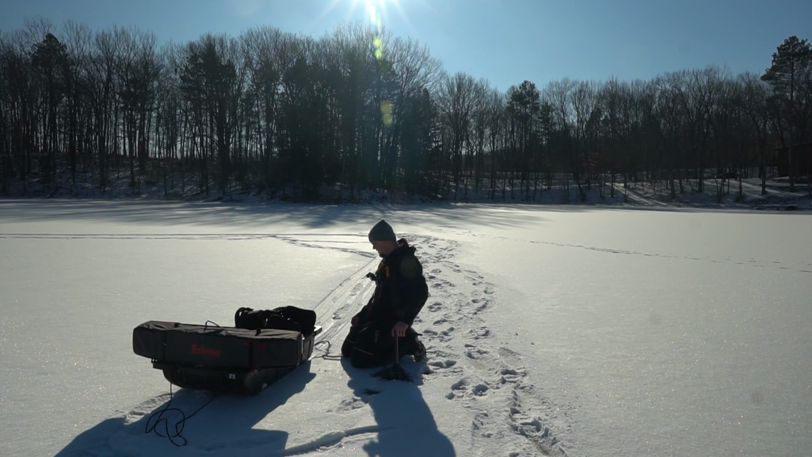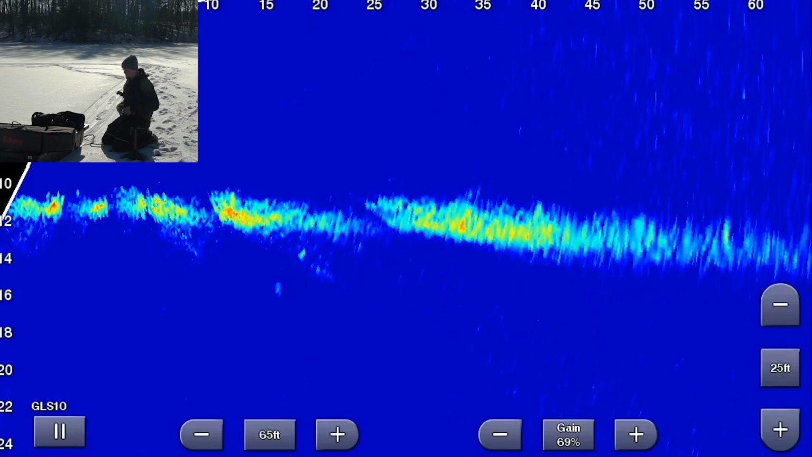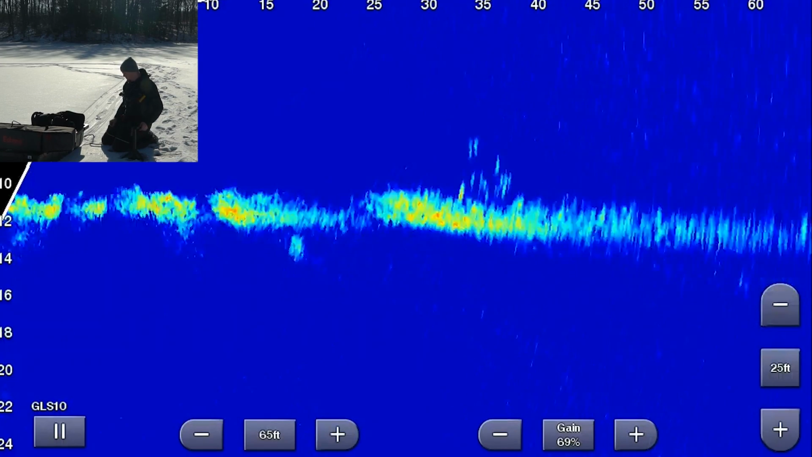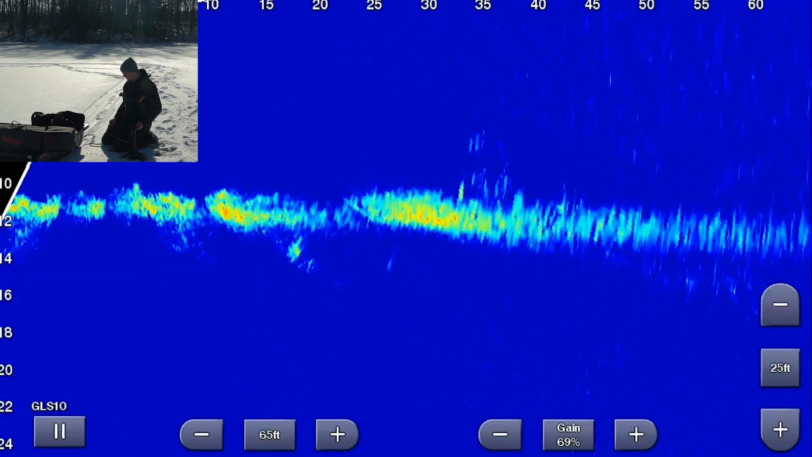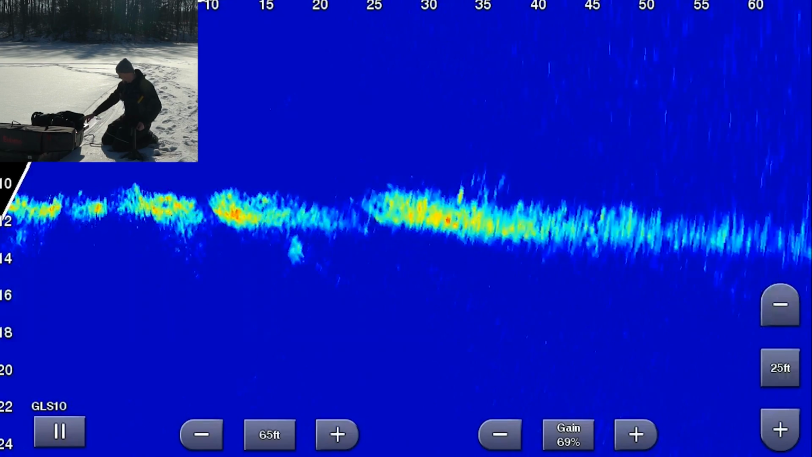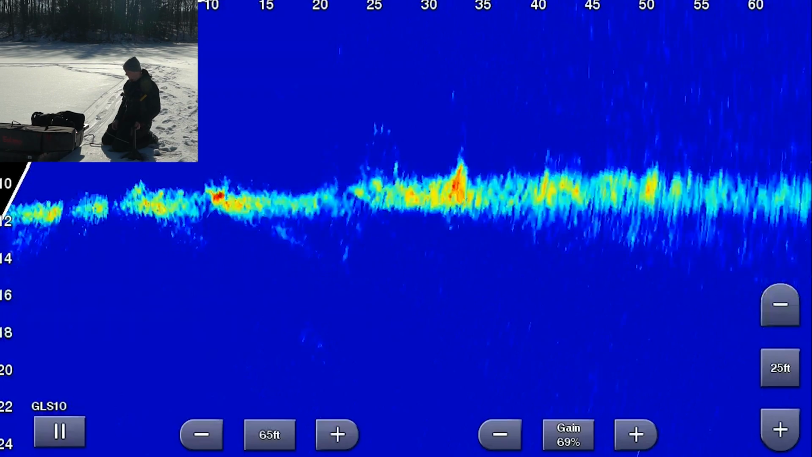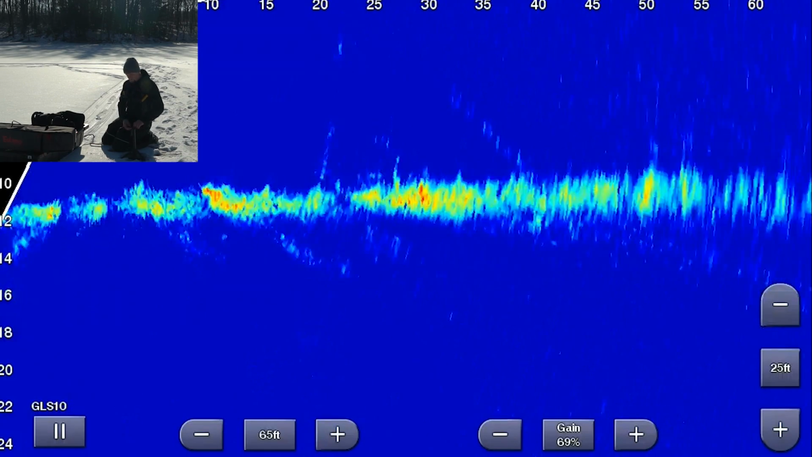There, I'm seeing some fish. Pretty much walked over this entire lake so far this morning looking for fish, and we haven't been super successful. I just punched this hole and I'm looking around and forward facing here. You can see 35 feet that direction, pretty much behind you guys there. Looks like there's a bunch of fish.